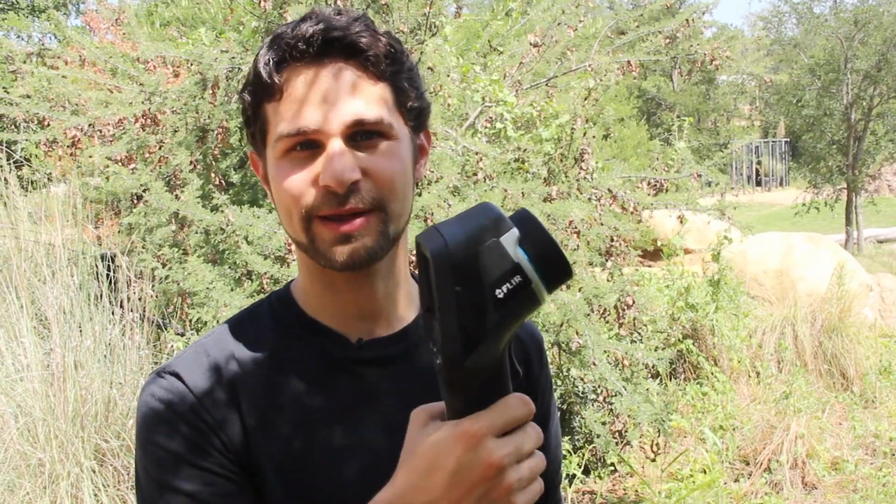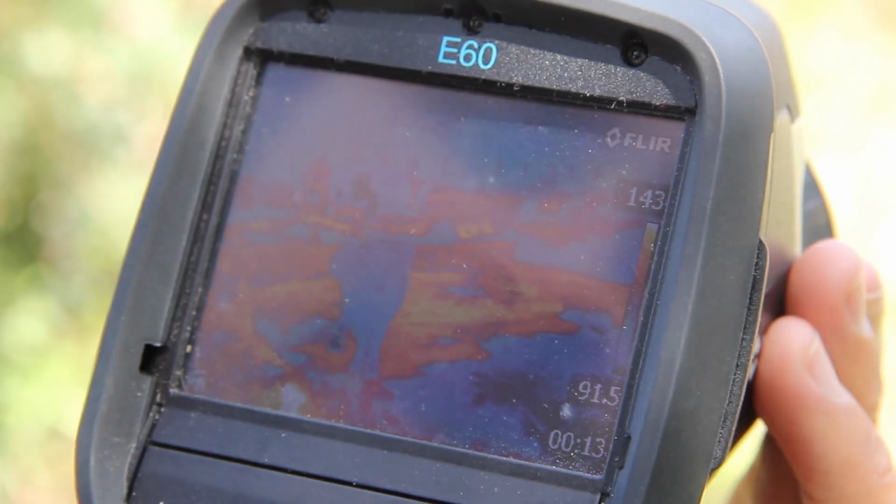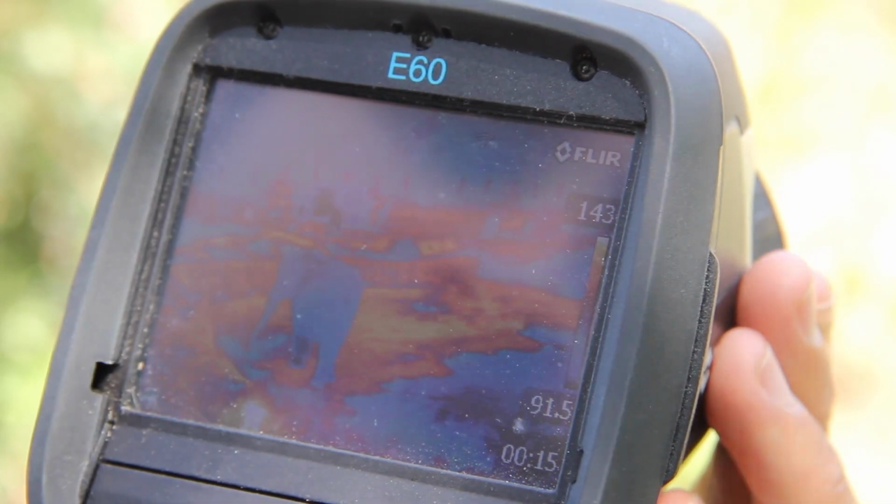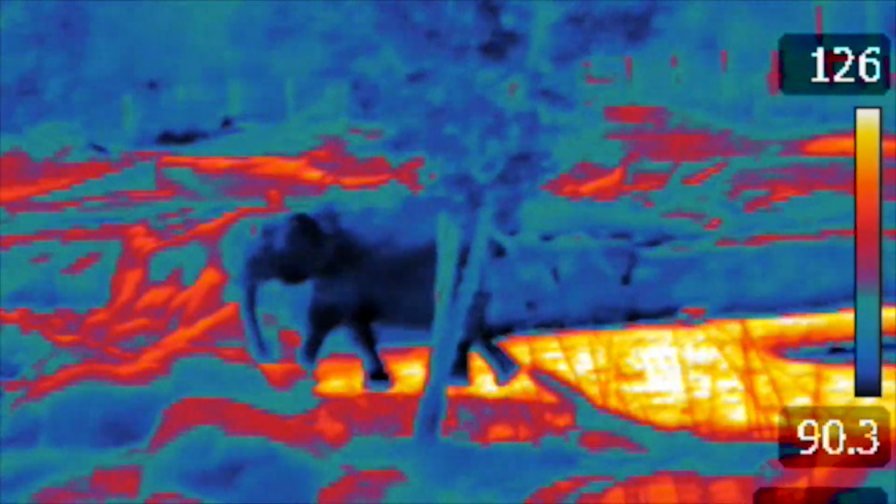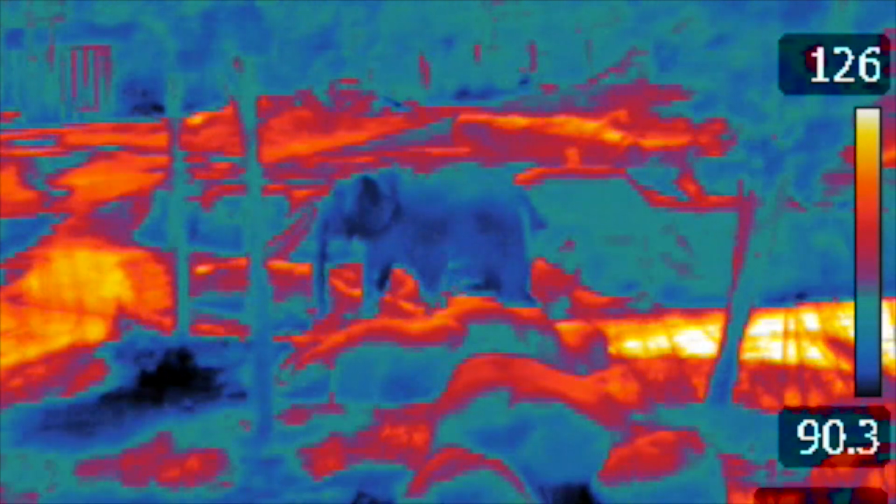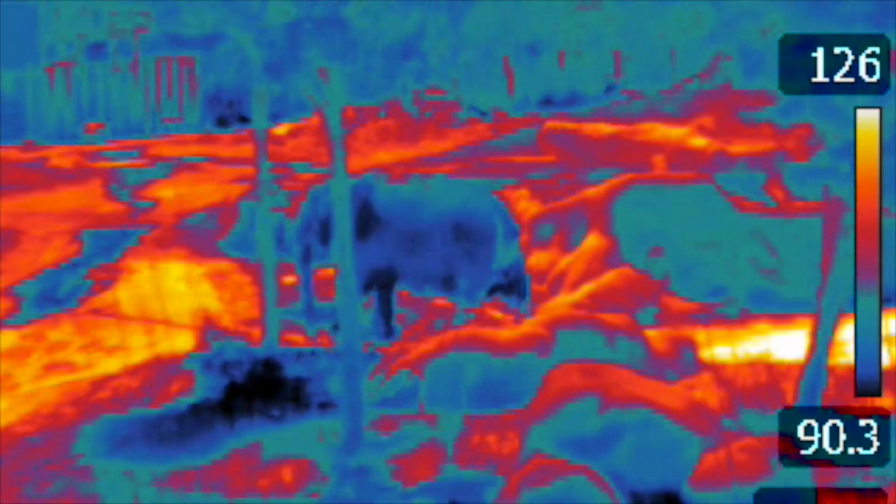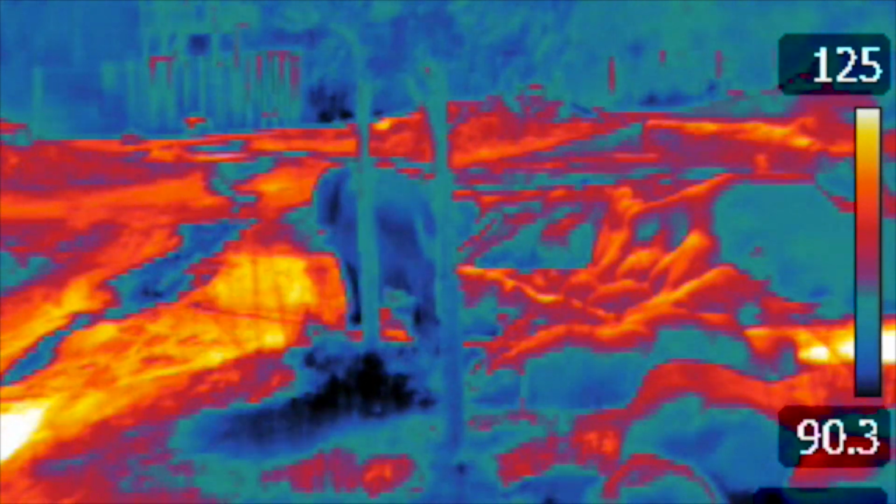It's difficult for us to observe heat with our eyes. To see heat, we're going to use my thermal camera. The colder parts are going to be in blues and blacks. What's hotter is going to be in whites and yellows, warmer colors. So look at this elephant. Does it look hot or cold to you? It's colder than its surroundings. But why? Let's go check that out.